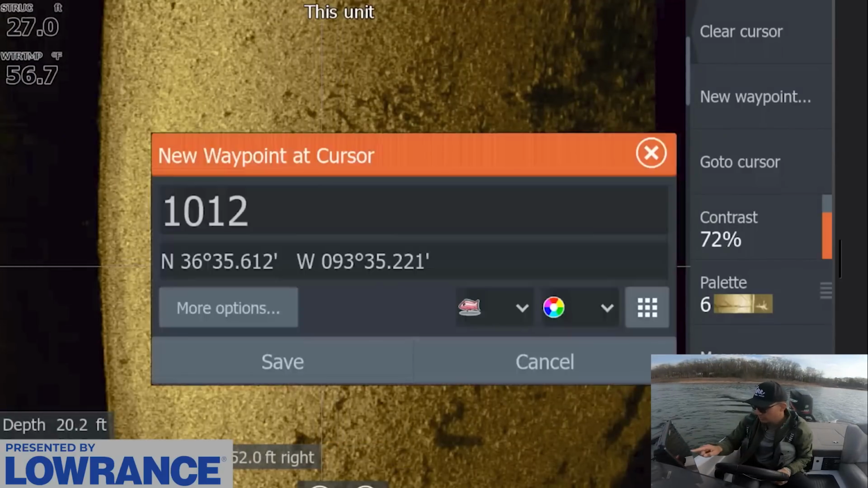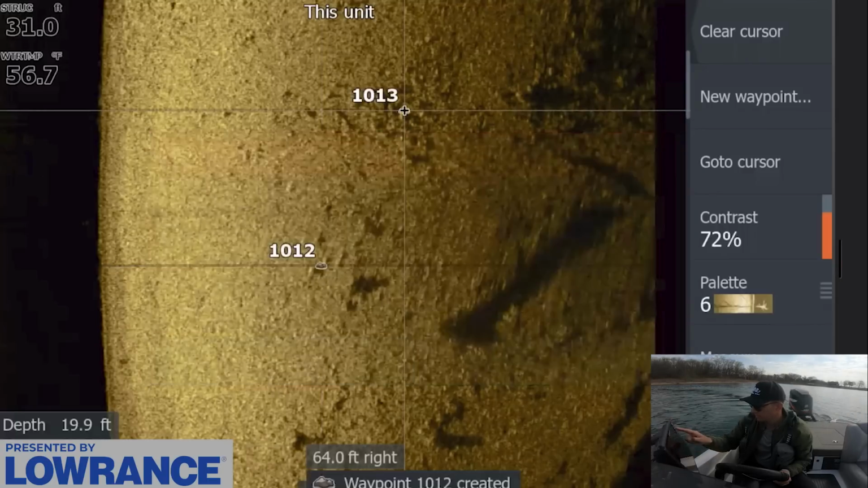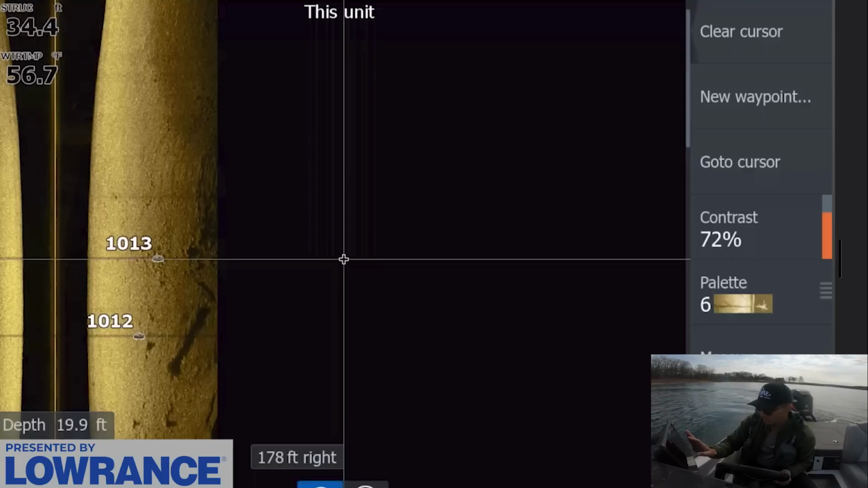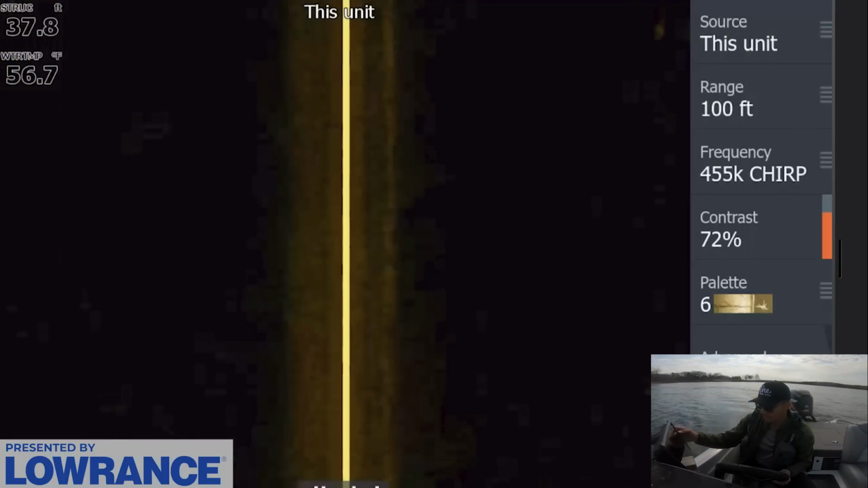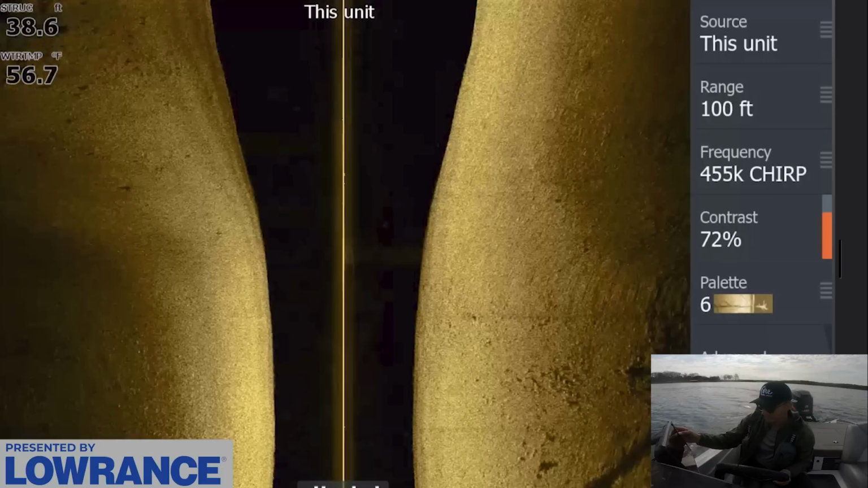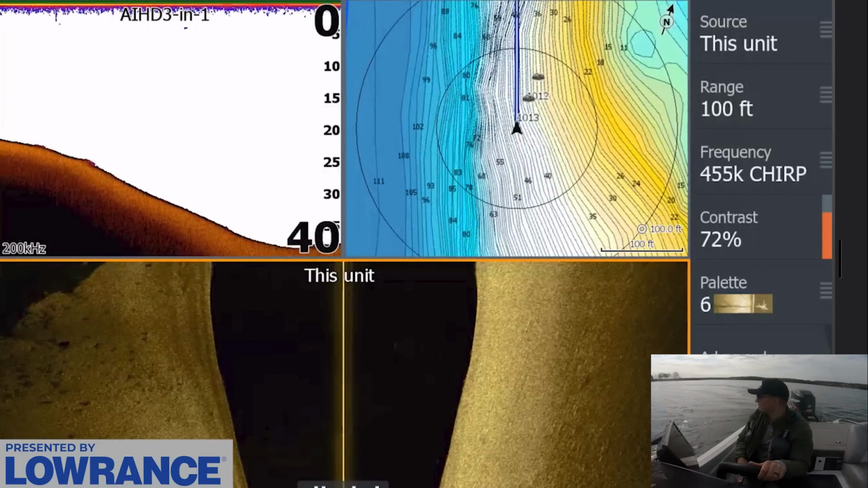That's gonna be rock too. I'm just gonna mark this as rock for now, and there's some nice rock here, and hope that maybe, just maybe, what's going on? Uh-oh, what happened? Get back. Here we go. Okay. Maybe this rock has some fish on it.